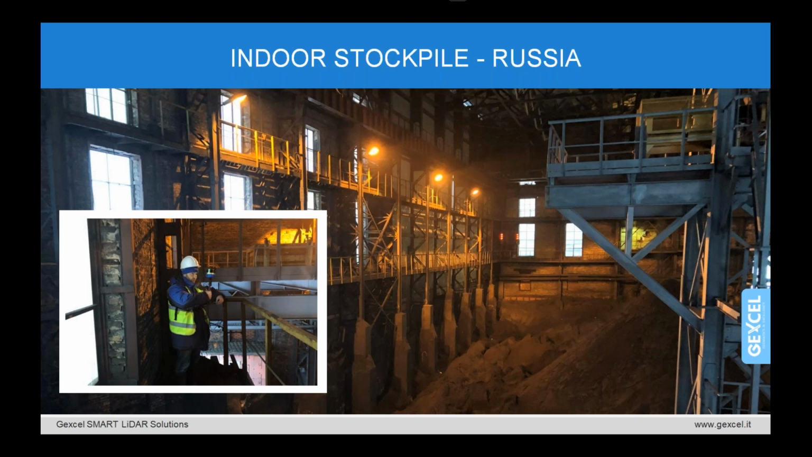The piles are stocked in the warehouse, and almost every day the customer had to estimate their change due to added or subtracted material. But the main goal of the customer was guaranteeing that the amount of material delivered to the end user was the same as what had been stocked.